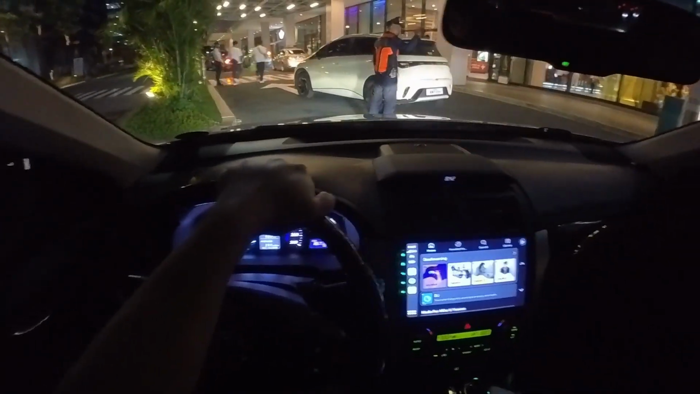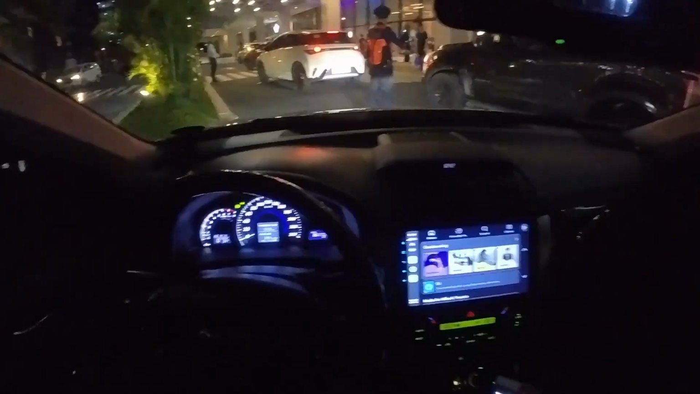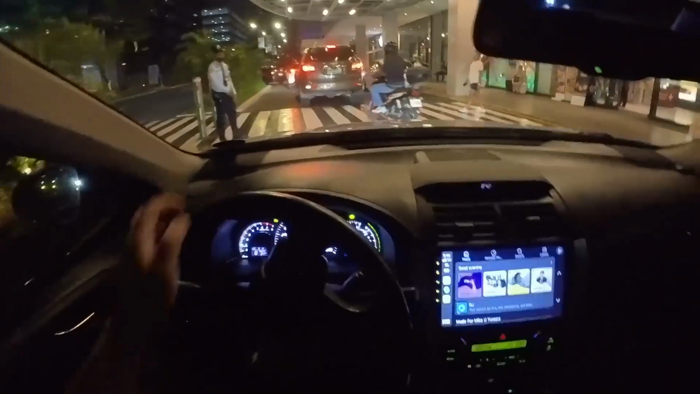But yeah, and like I said, I always keep on repeating, at this price point, it's kind of hard to beat. Diba? I mean, it has that luxury ride without the luxury price.